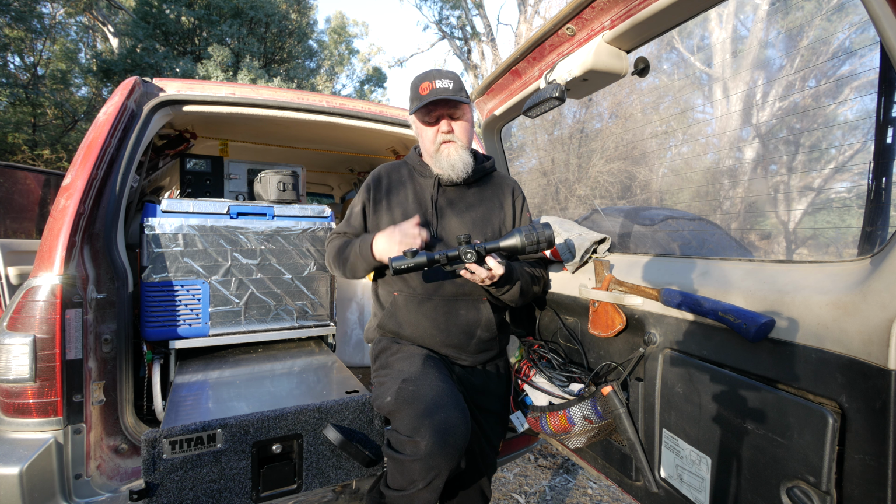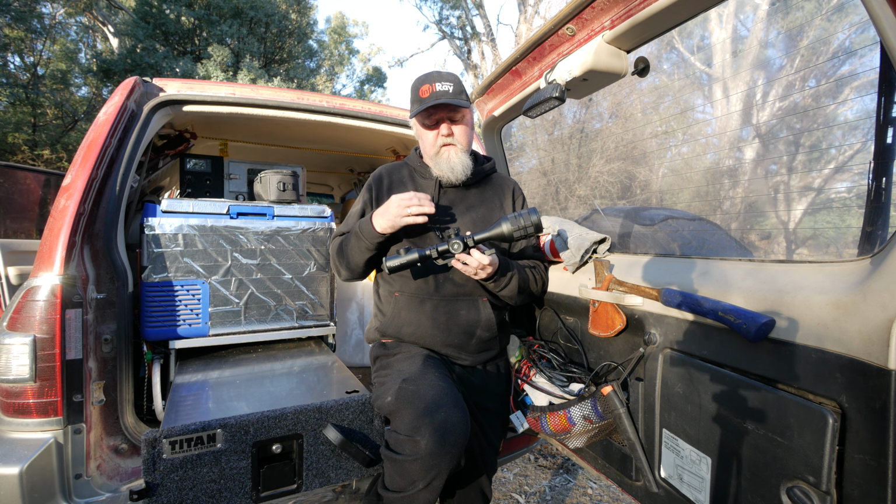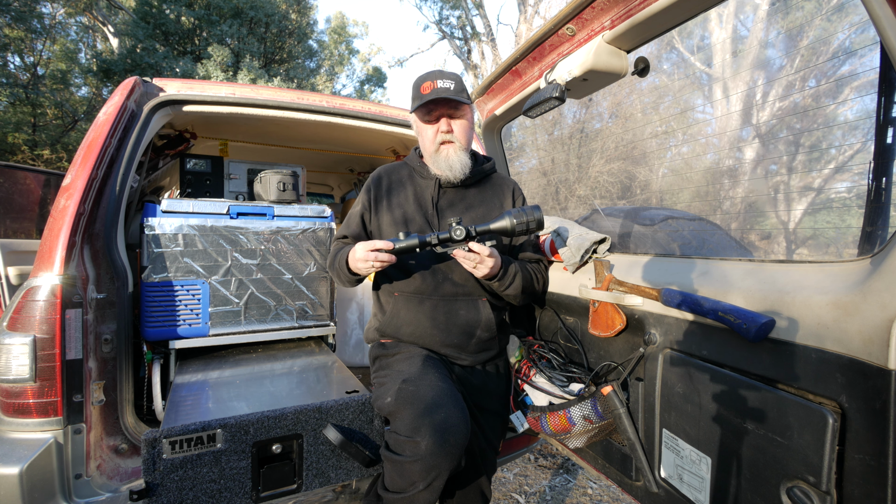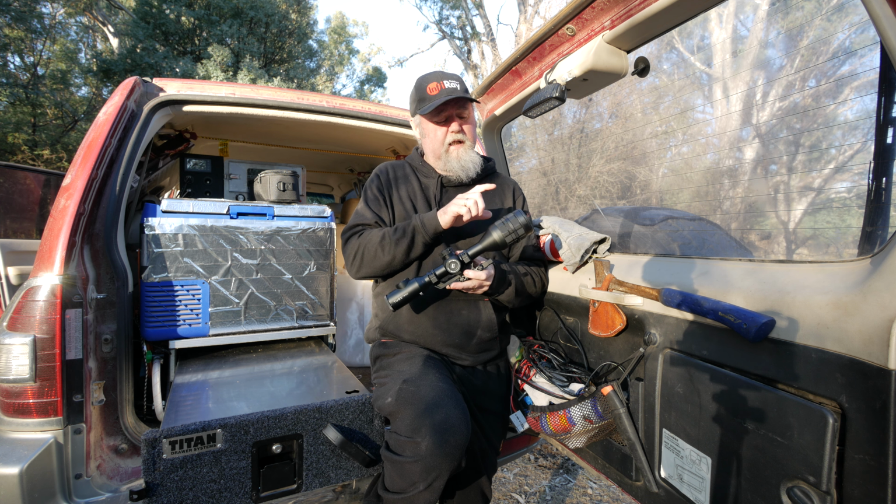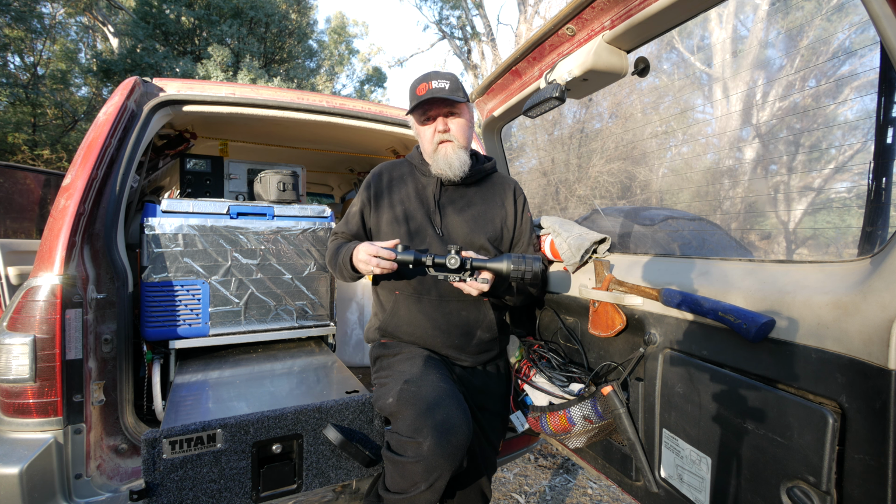Should you buy it? If you can afford it, yes. I do recommend it over a 640 sensor device. It is a jump up in the technology that's come along, but it is pricey. But if you can justify it, I would say get it, just because of the extra step up in image quality and a little bit extra thermal power. That's it. That's my conclusion.